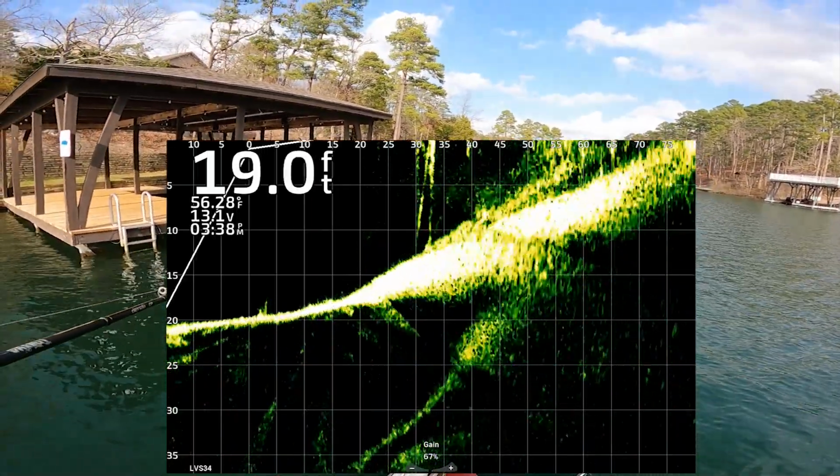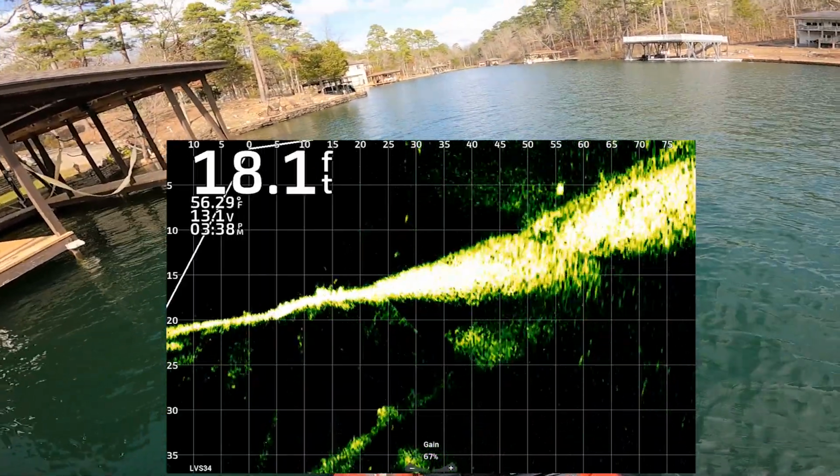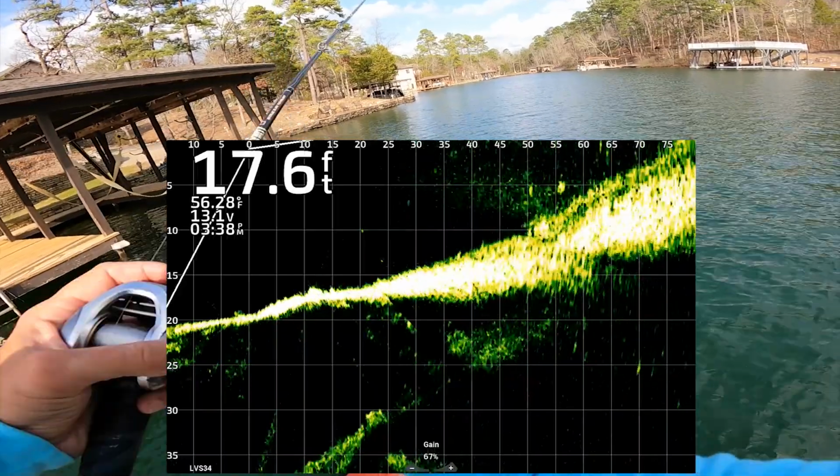There's some fish under this dock. Or whoa, there's some fish right there. Y'all see them fish kind of right there? That dude's swimming around over there. He's up there shallow. So, guys, once again, you can use this.